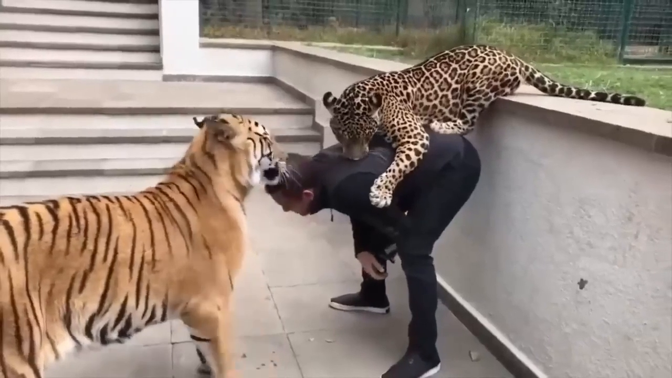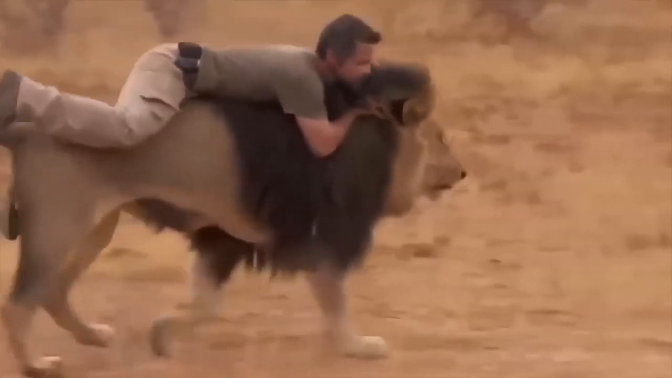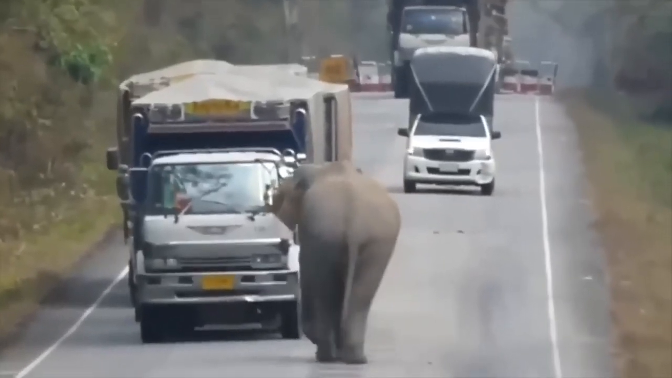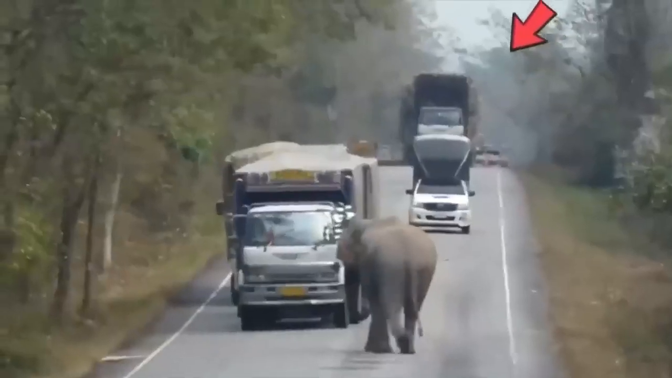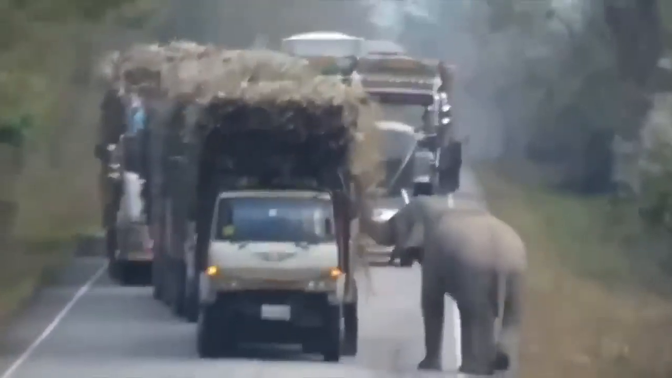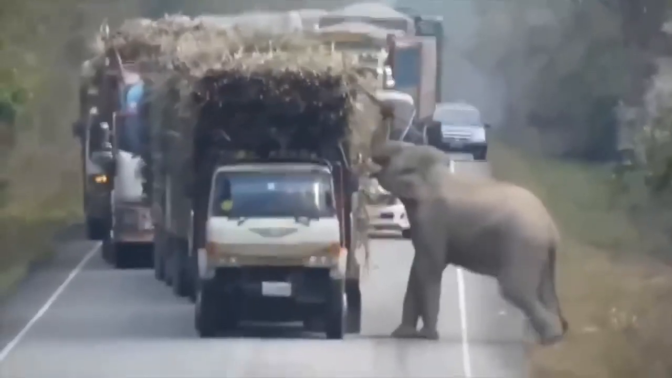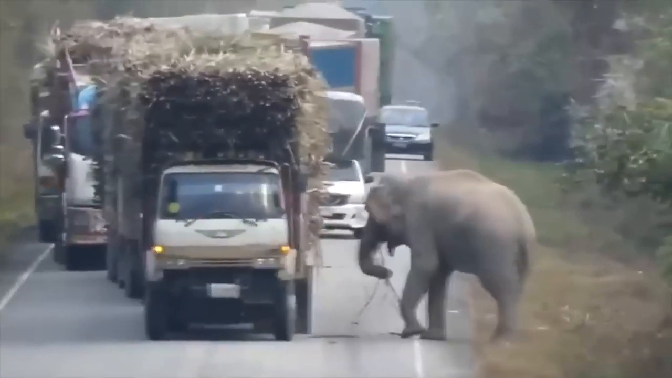Humans and animals have been living together for decades, and this years-long relationship has led to us understanding each other pretty much. For instance, take the elephant as an example. Years and years after passing the same road, he has come to know that a truck passes the same road every day with lots of sugarcane. So, what did the elephant decide to do? He decided to take a shortcut to get food and steal from the truck whenever he gets the chance to.